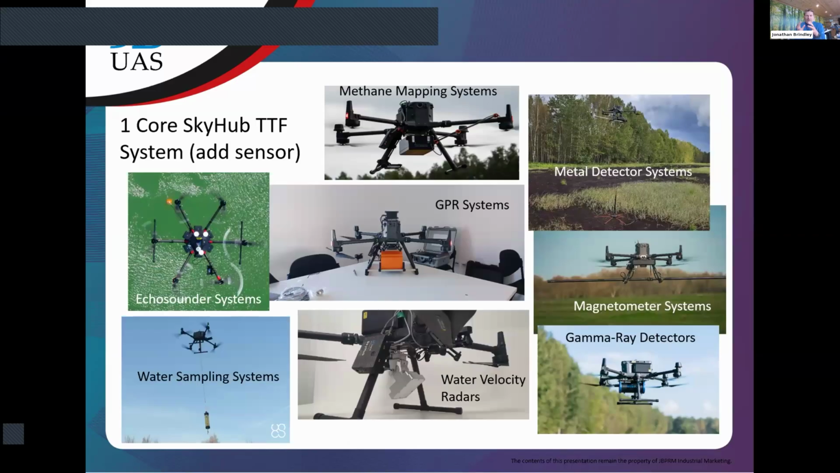So one of the great things about the core system, and what I mean by the core system is the Sky Hub, the true train following, and the firmware and software that allow that core system to operate. Once you've got that core system, you can interchange the sensors. So today you could be flying multi-beam, tomorrow you could be doing water sampling, and the day after you could be flying a magnetometer. So once you have that core system, you can utilize different sensors, and it's a very easy way of interchanging sensors.